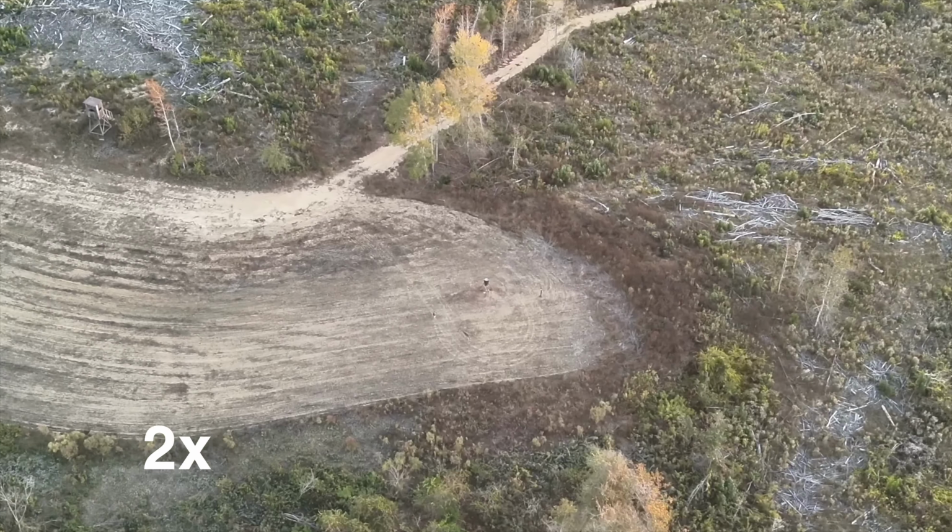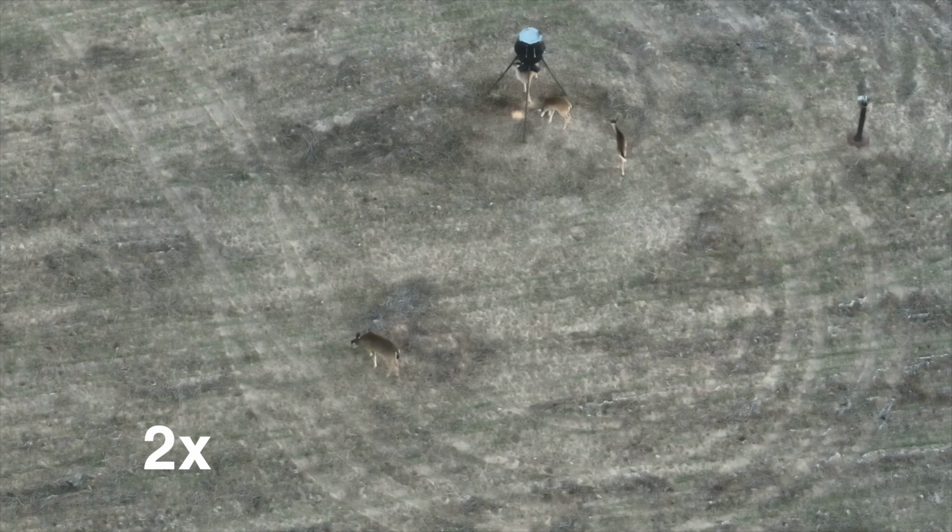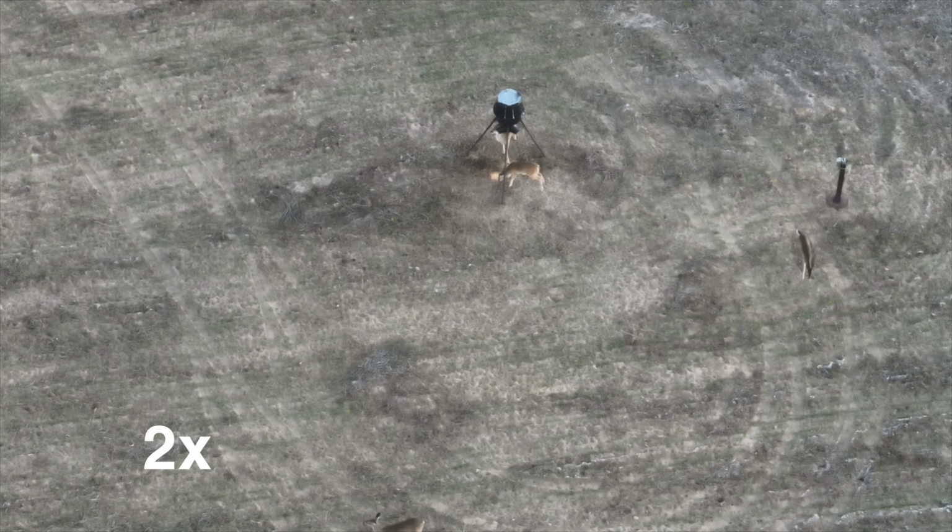Yep, here we are at 8. If you want to just kill a deer, this is your spot. Look at them. I got this sped up double fast, but they're skittish and jumping around. We'll watch them here for a second.